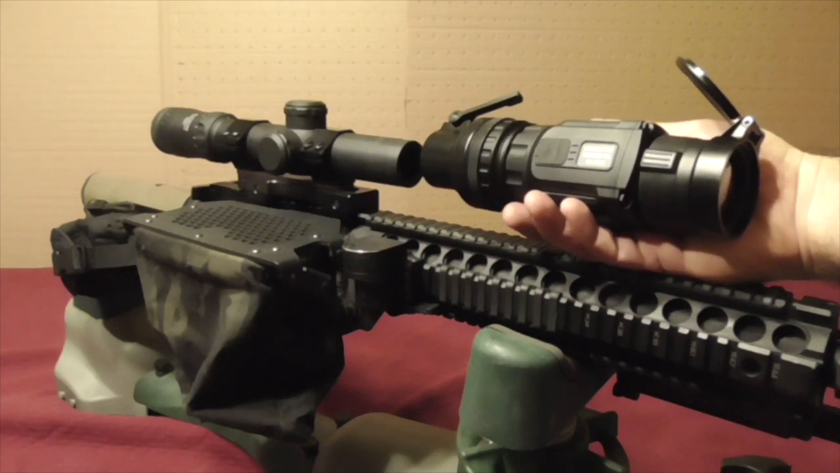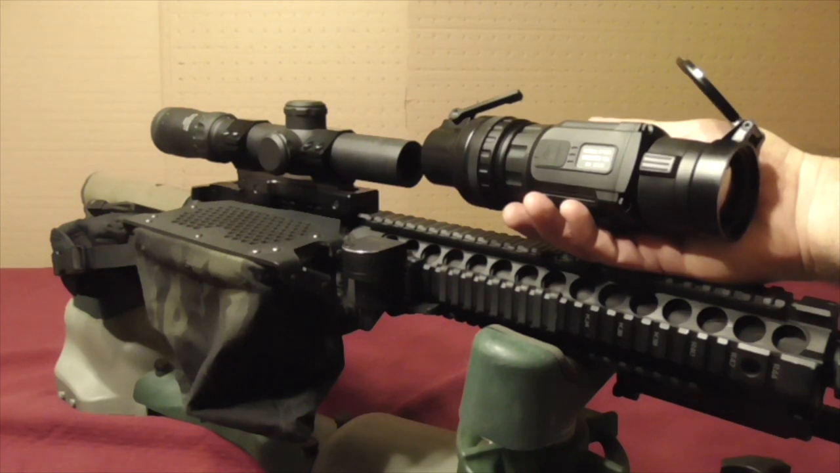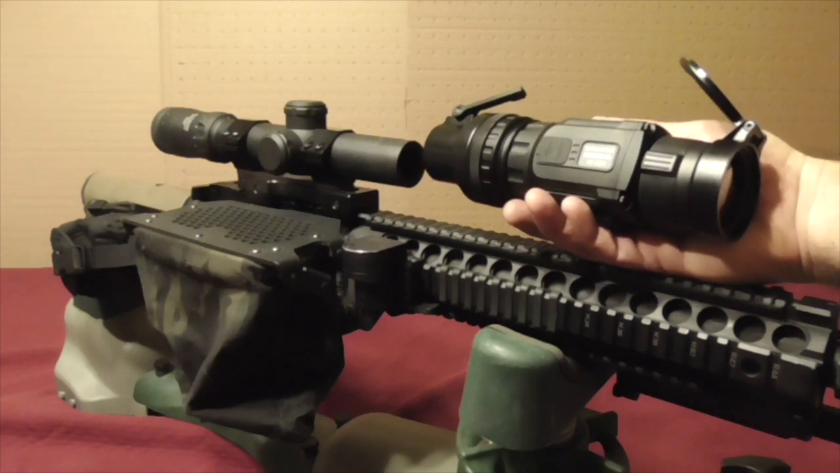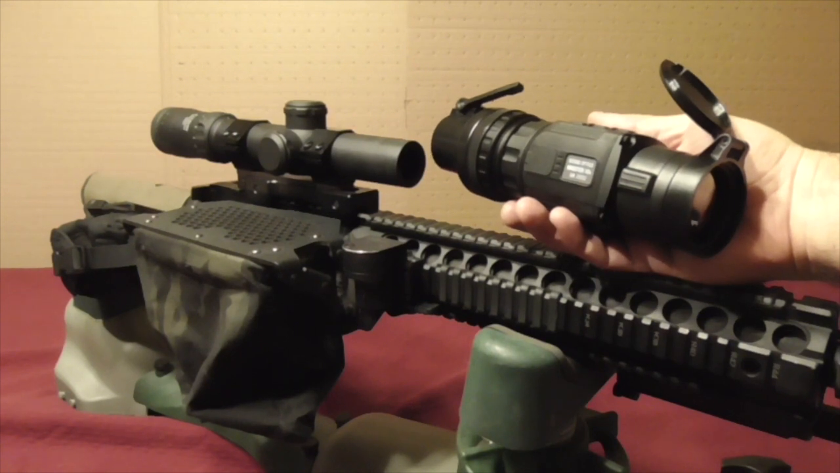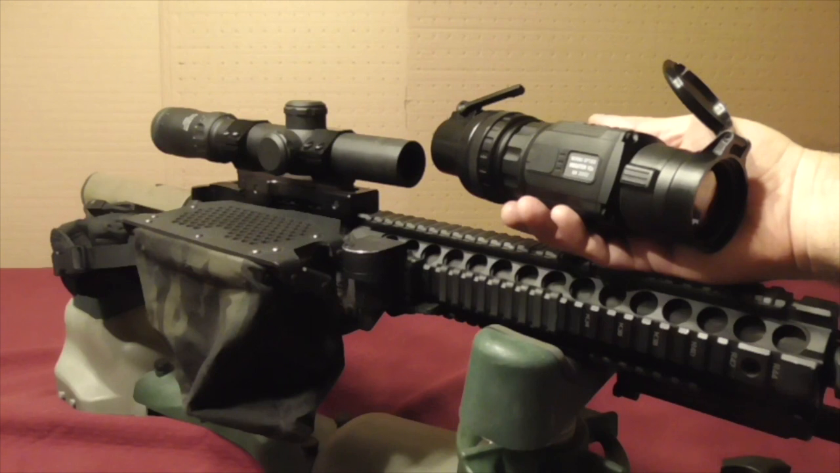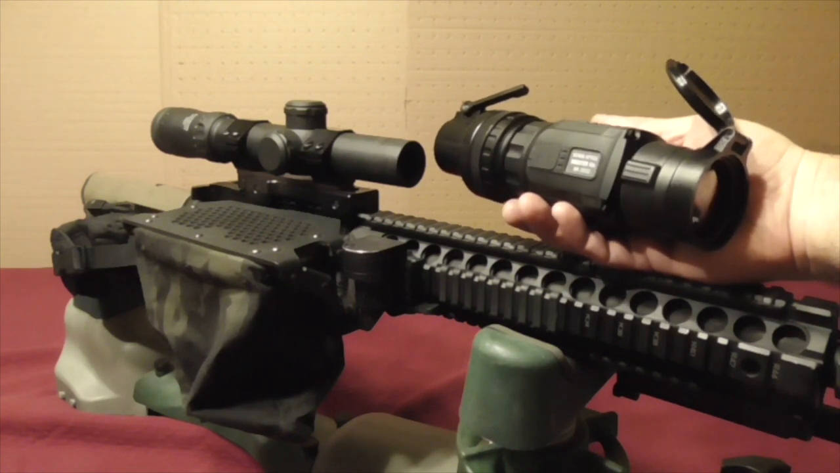I had been discussing with him, I was kind of torn whether I wanted a clip-on setup or a rifle scope setup, so Boris was nice enough to let me test and evaluate this system. So these are his parts that'll go back to him after this test and evaluation is done. So thank you, Bering Optics, thank you, Boris, for the opportunity.